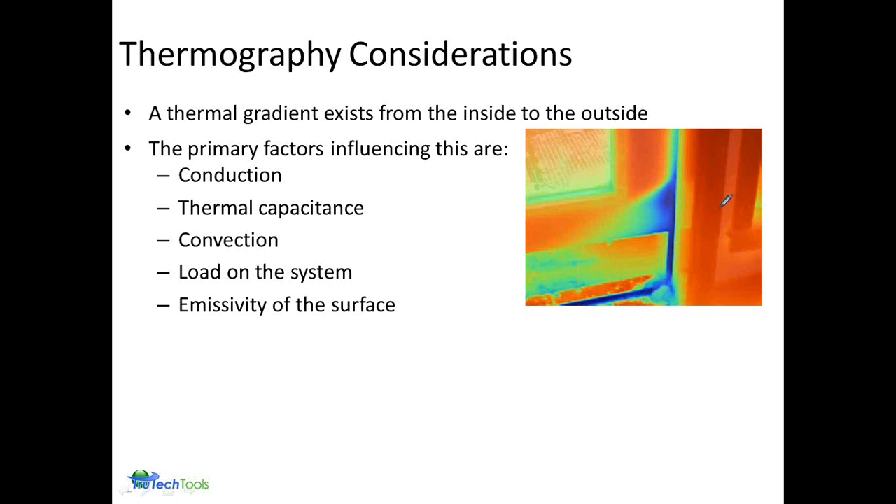And what I would show here is this is just a door, very cold outside. We have some cold air infiltration in this area, the blue, because of a seal around the door. But here we show another area of a little bit of warming, a warm area, and that is due to the emissivity.